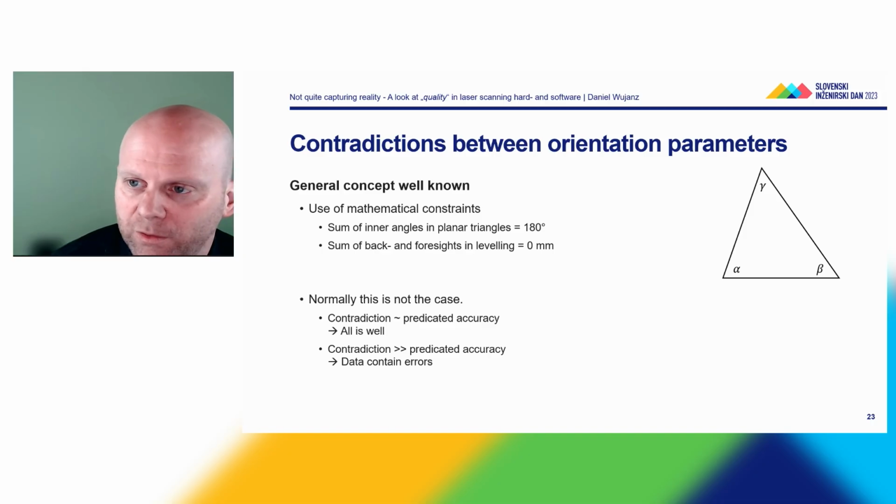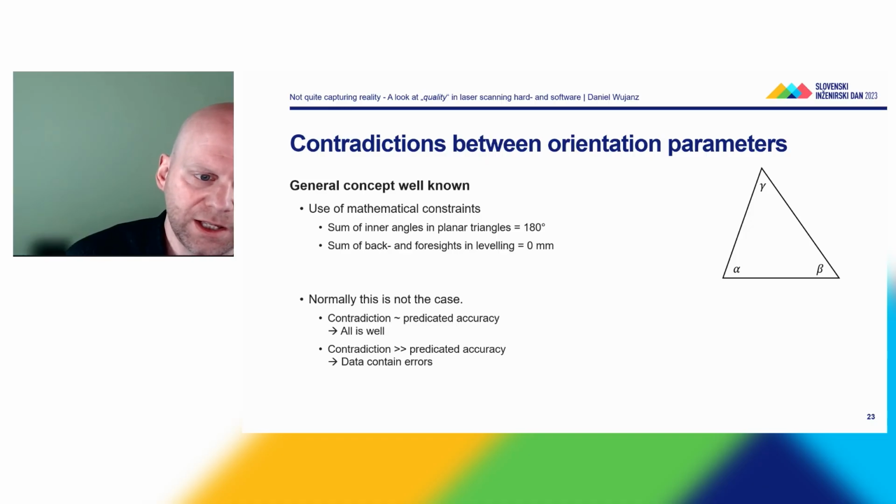The first constraint that you probably learned was in primary school. If you have a planar triangle and you measure the inner angles in that triangle, you know if you sum them up, they should add up to 180 degrees. For the surveyors among you, if I do leveling and I sum up the back and forth sides, I should receive a value of 0 millimeters, namely no contradiction. Typically, the latter is not the case. So typically, what you want to have is that the contradiction is roughly as large as the predicted accuracy, then everything is fine. But if the contradiction is notably larger than the predicted accuracy, then we know that the data contains error. And this is the general idea behind this.